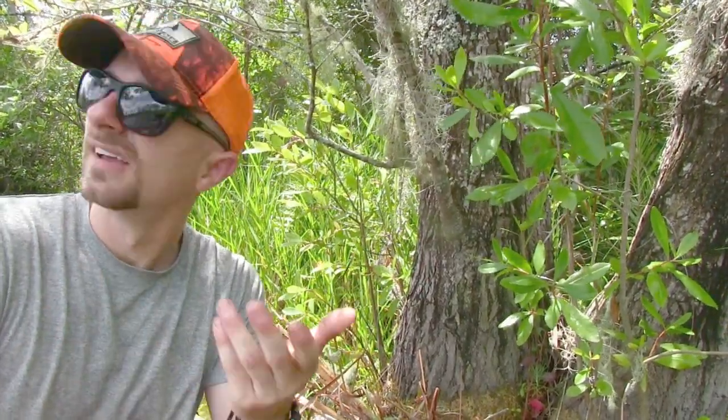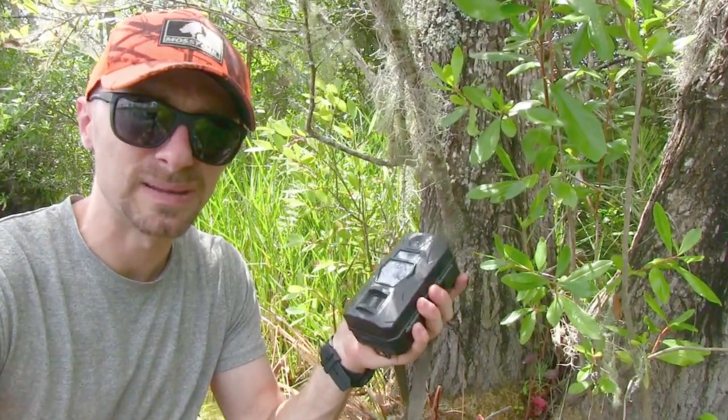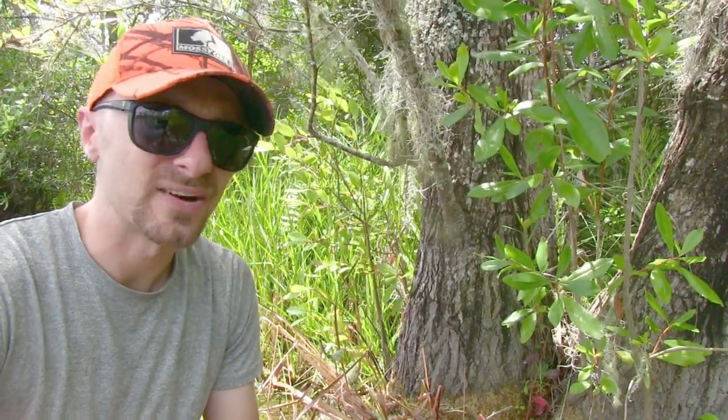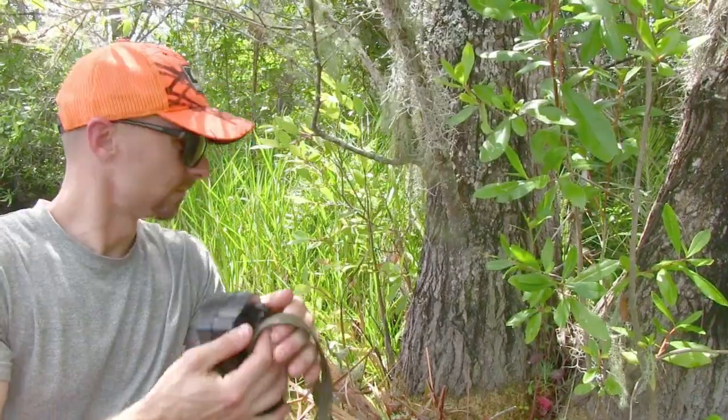At least with this spot, this tree in particular, even though I can see most of the pond, it's going to be blocked from the sun for the majority of the time, because with this camera being black, last thing I want is so much heat throughout the entire day hitting this thing that it ends up messing up the camera or something.